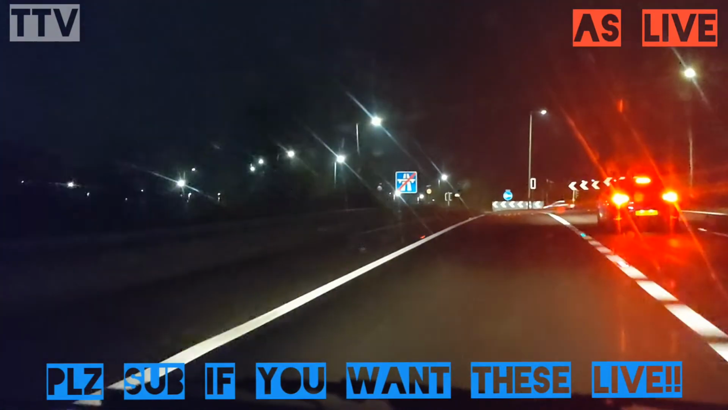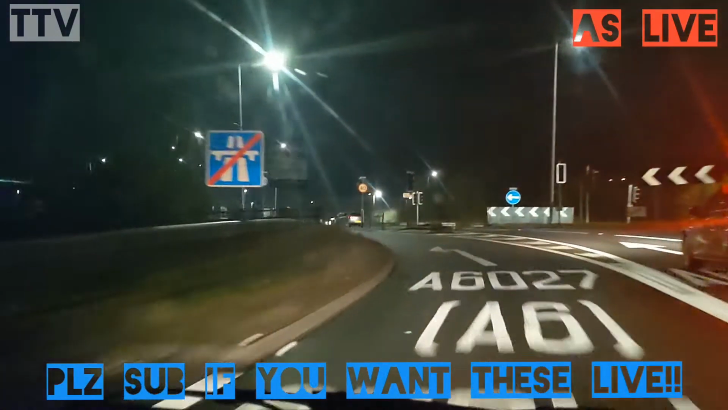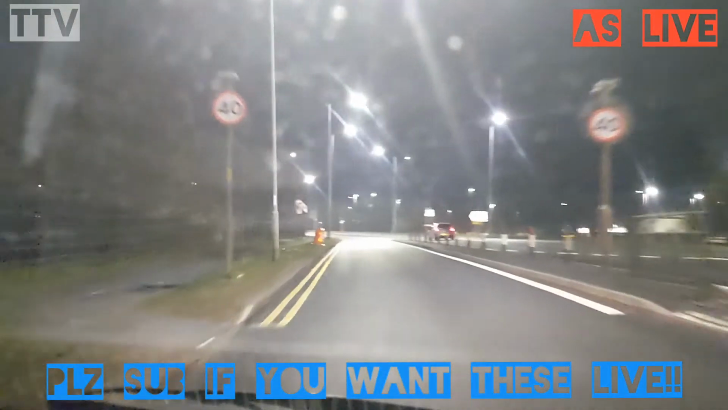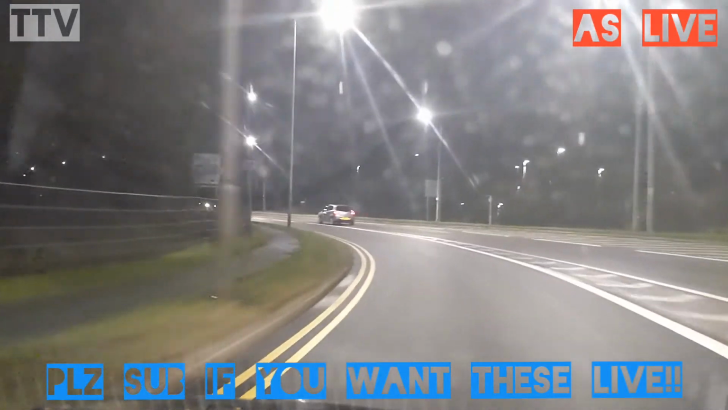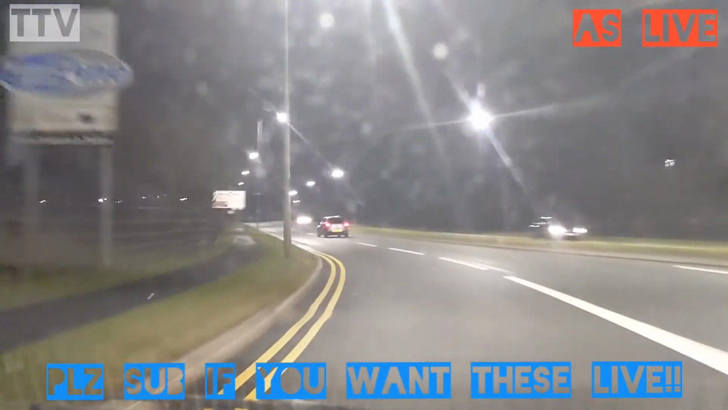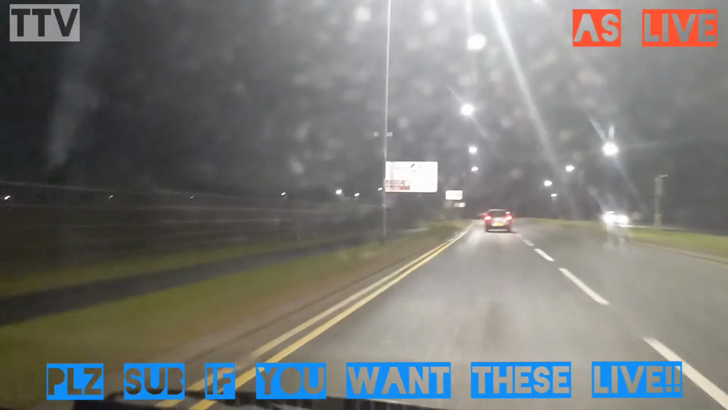Right, I'm down to 50, down to 40. Quick dab on the brakes, nothing much. Around the corner, back on the accelerator again. So round here, at 40 mile an hour, which is the speed limit.